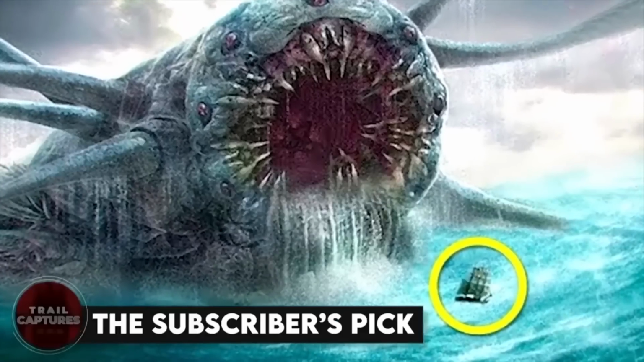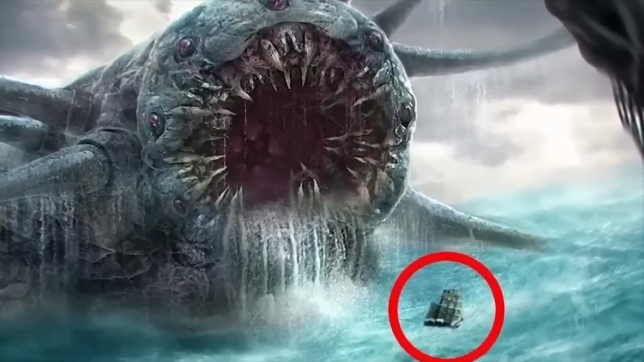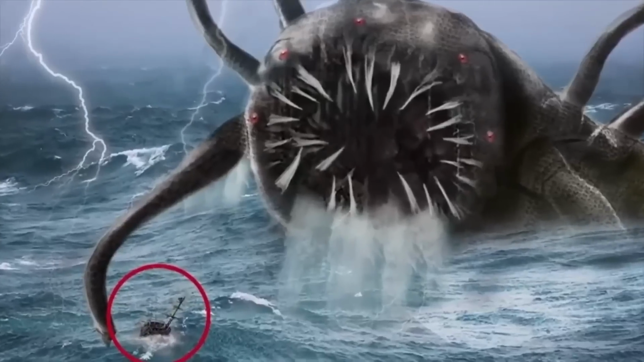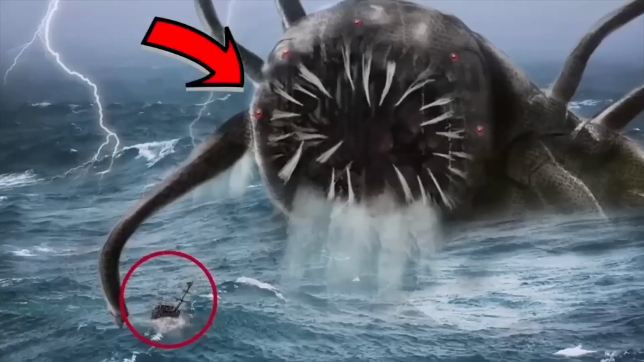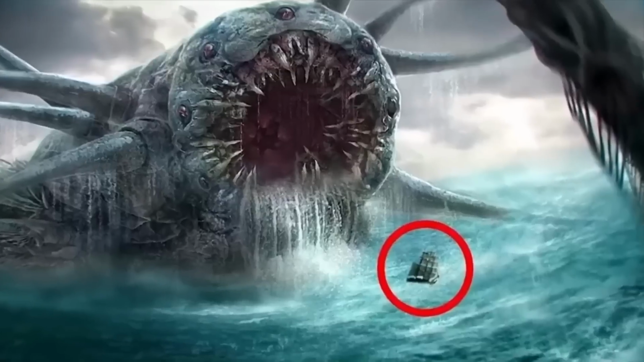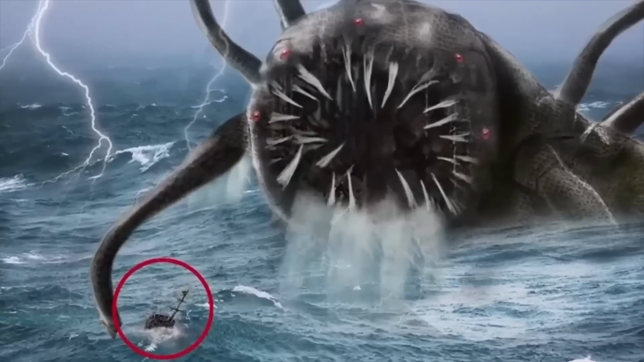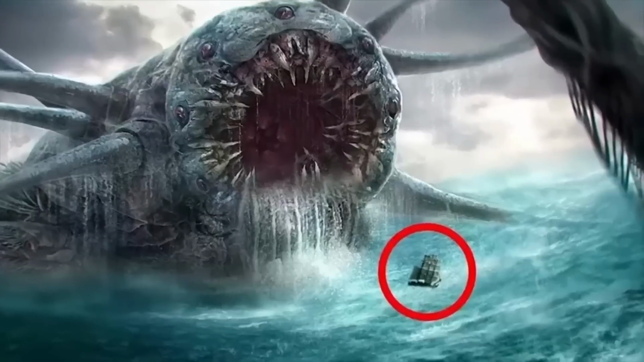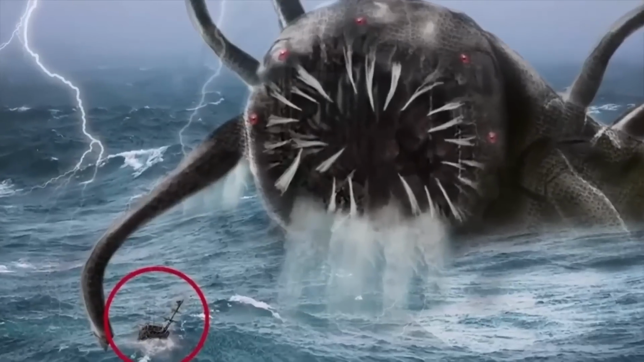The subscriber's pick. This image shows a huge predator of the world of water, with its weird horrifying mask and tentacles showing. We also see a boat nearby for comparison, so we can see how big the creature is. But well, no matter how creepy this may look, it's not real. Instead, it is an image created through Photoshop. Still, with the ocean being only 3% discovered, who knows? Maybe this actually might be real too.